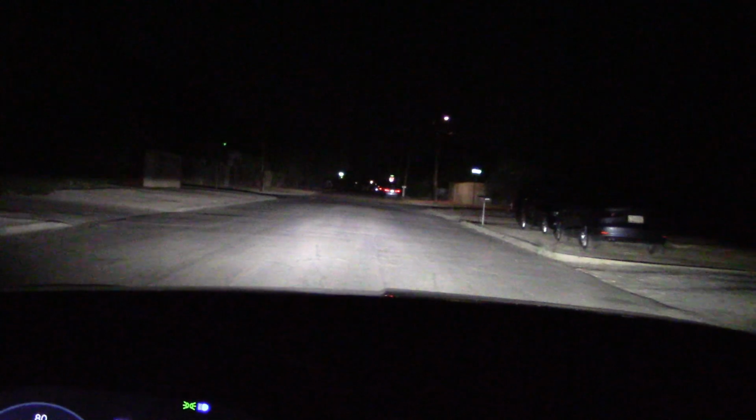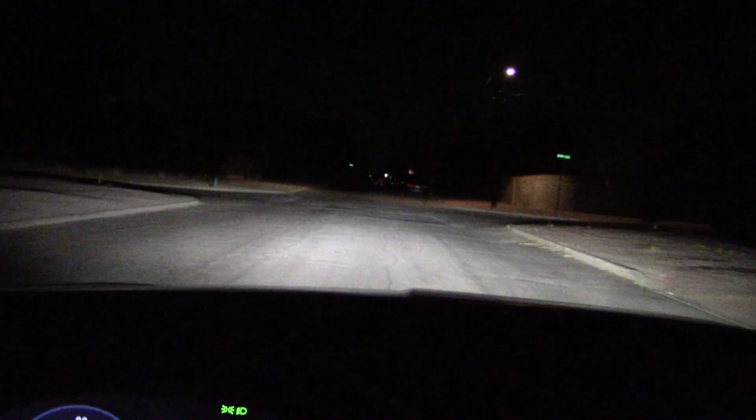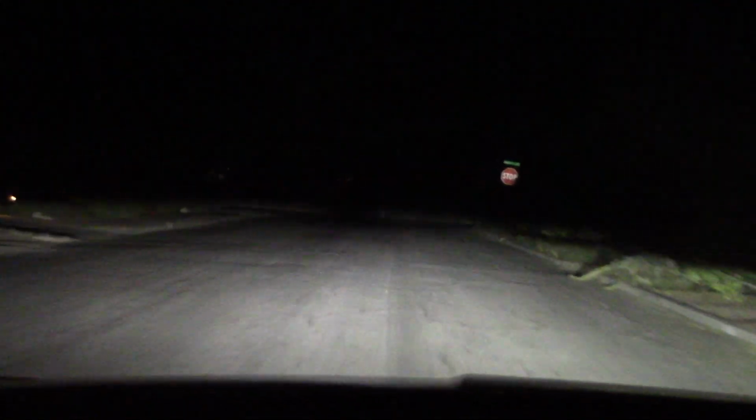Let's do the dark, dingy street test. High beams on, low beam. High beam. Low. And here you can see the 50-50 split I'm talking about.